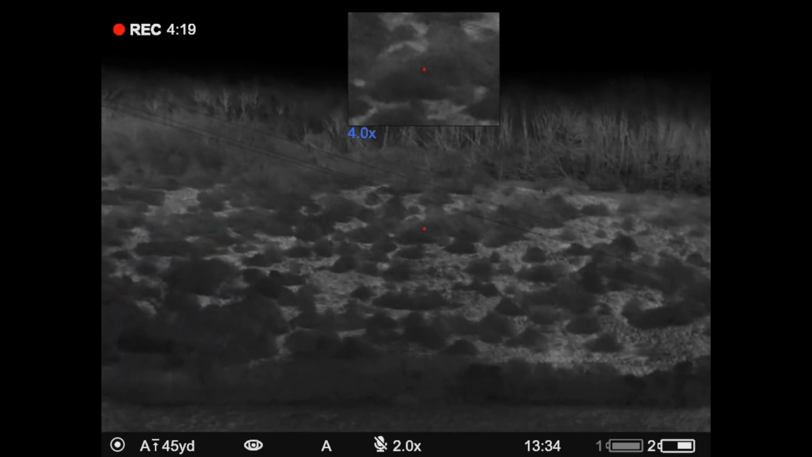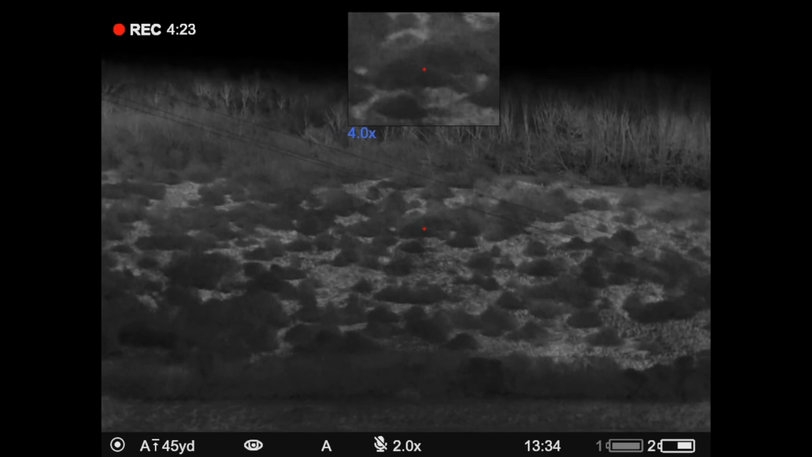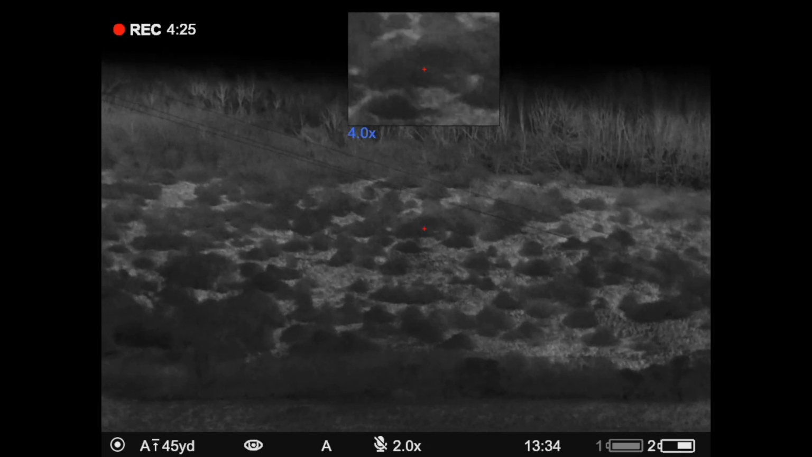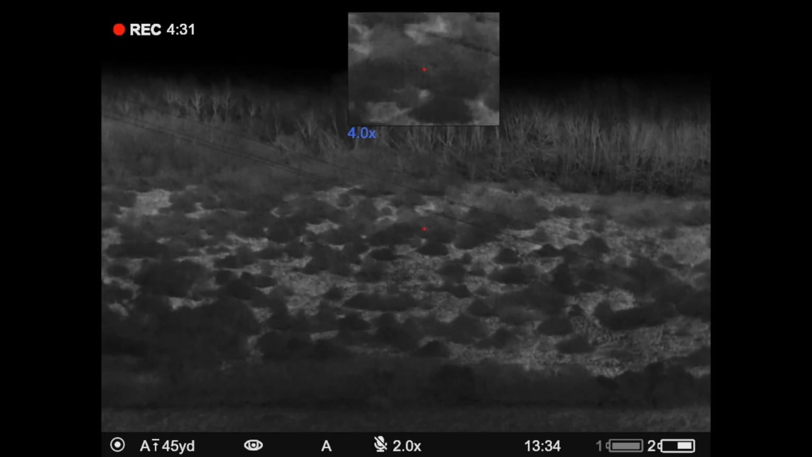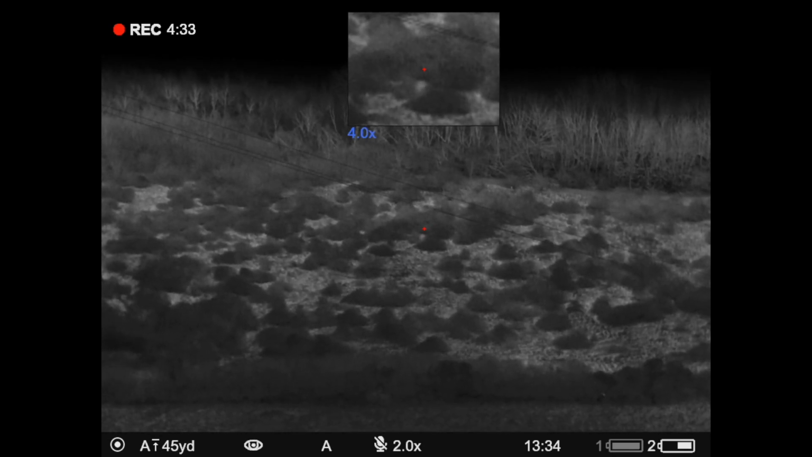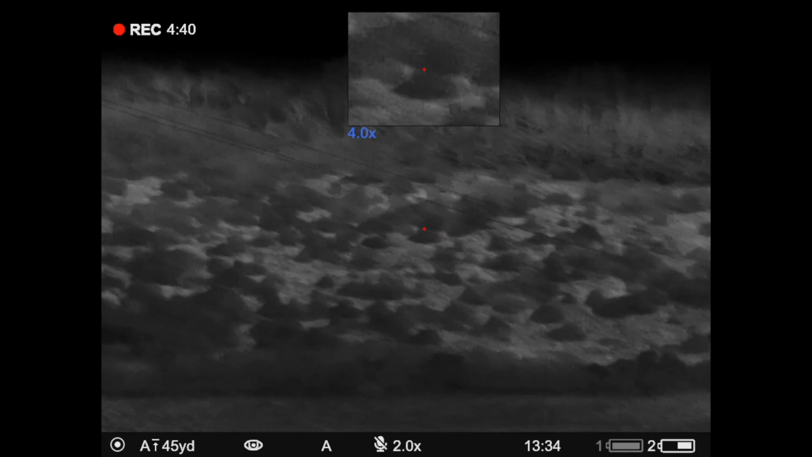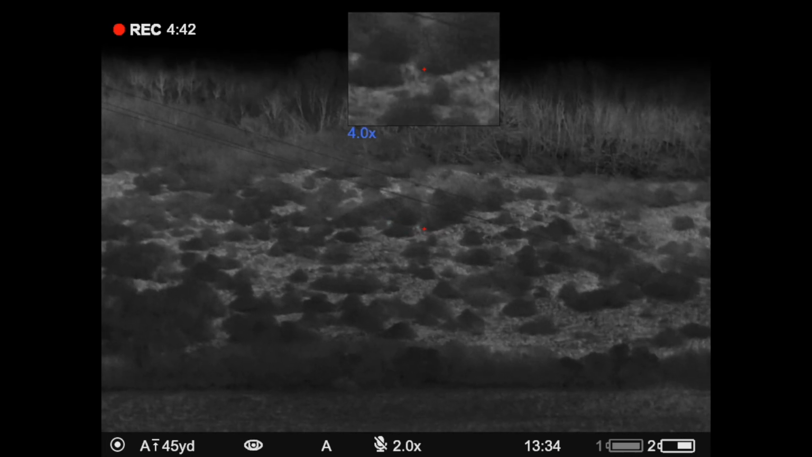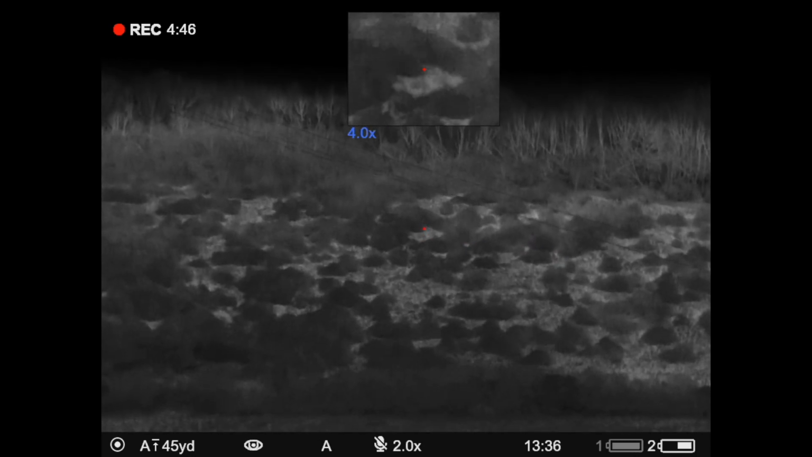So along the bottom of the screen there, you can see a number of bits of information. So at the moment we've got our distance, our primary distance we've got plugged in, our identification mode, we've got our rifle setting, which is rifle A, microphone is off, we're on 2x zoom, we've got our clock, and we've got our battery indicators. So battery 2 there is the external battery, 1 is the internal battery.